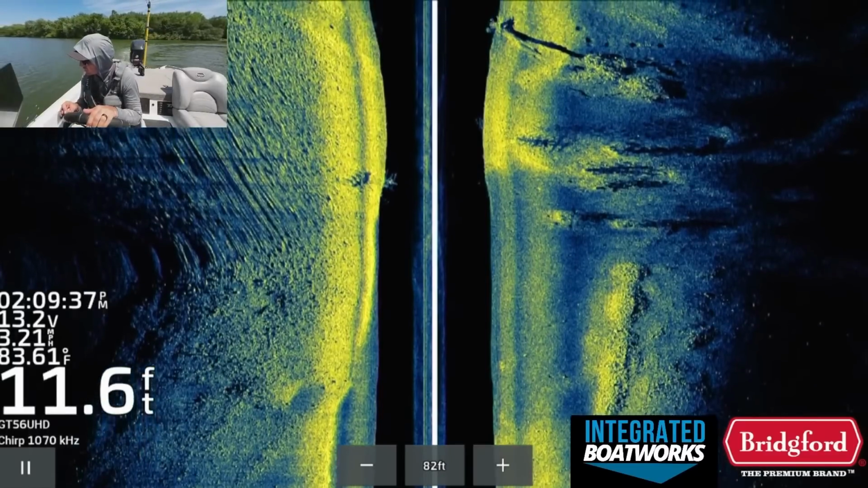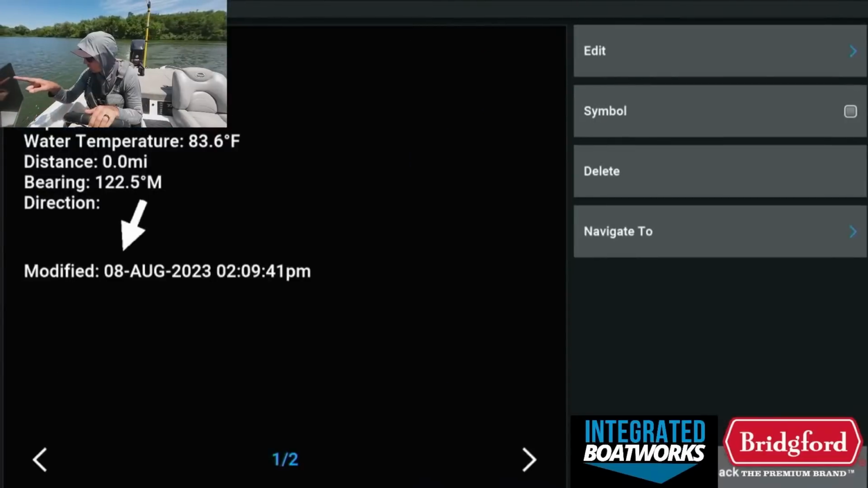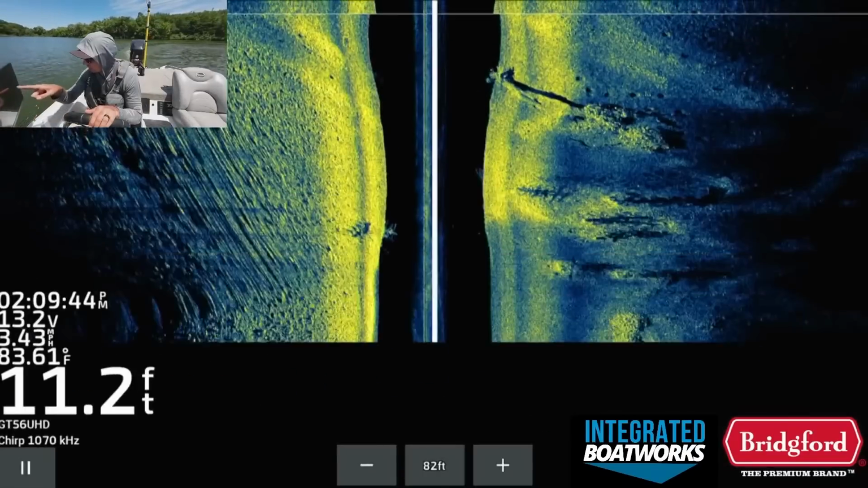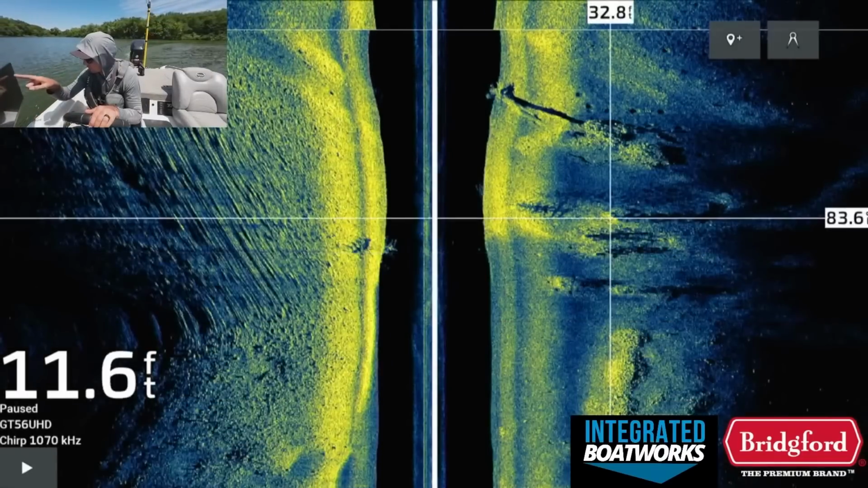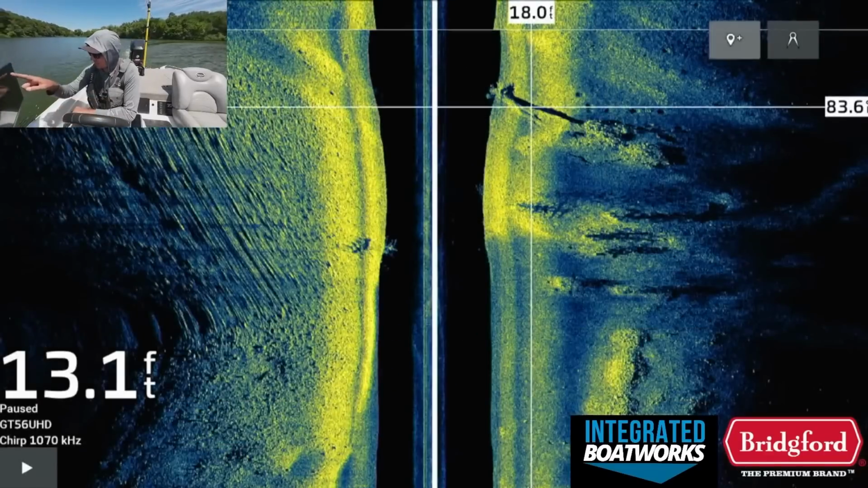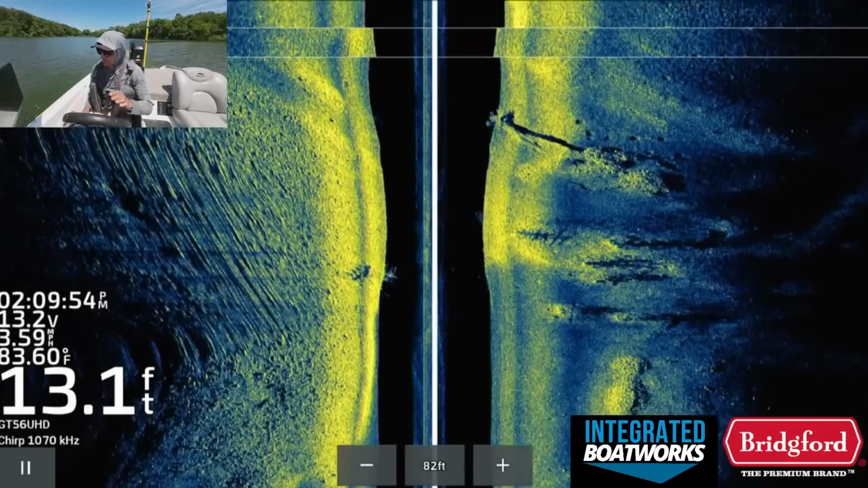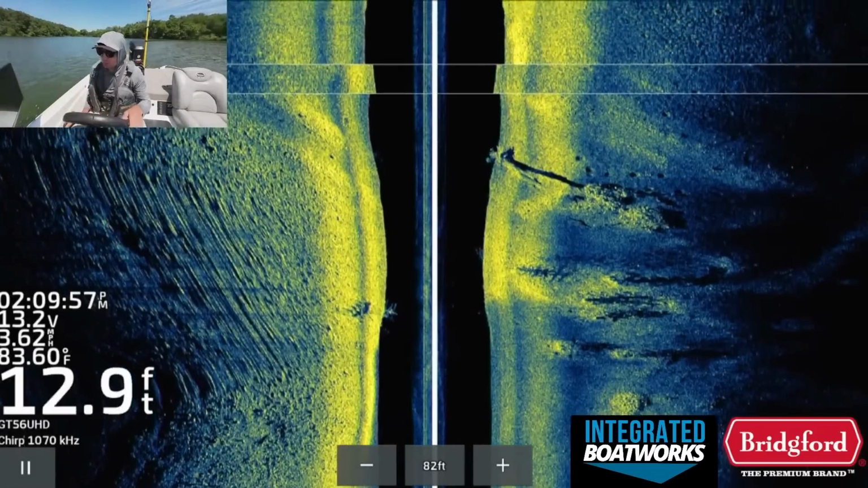And there's a nice tree right there. It's kind of a little wad of stuff. These are all Christmas trees. Oops. I try to use the same icons, and this is a laydown, so I'm going to use a symbol for the laydown. Some of these are brush piles. Some of these brush piles are Christmas trees.